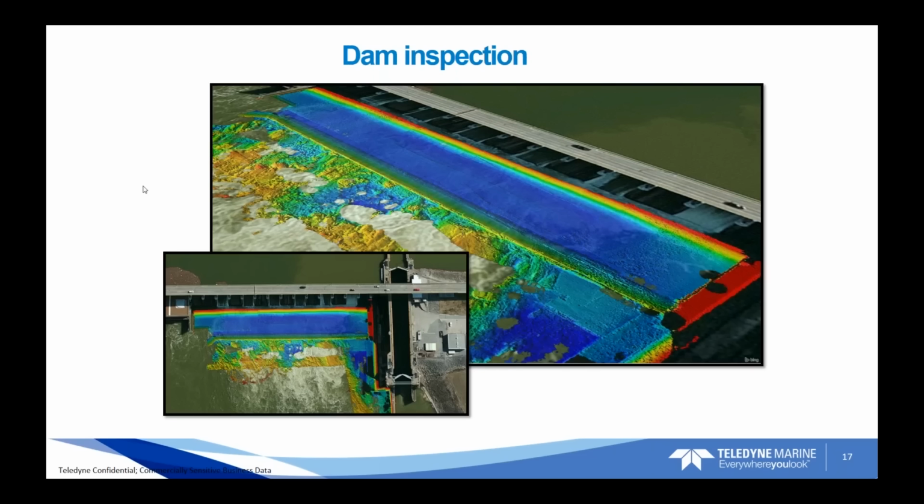This is a good example of a dam inspection, and we conducted in two modes, both in the traditional multi-beam mode with the BV5000 and motion scan mode, and in holding position scanning over on the right-hand side here.